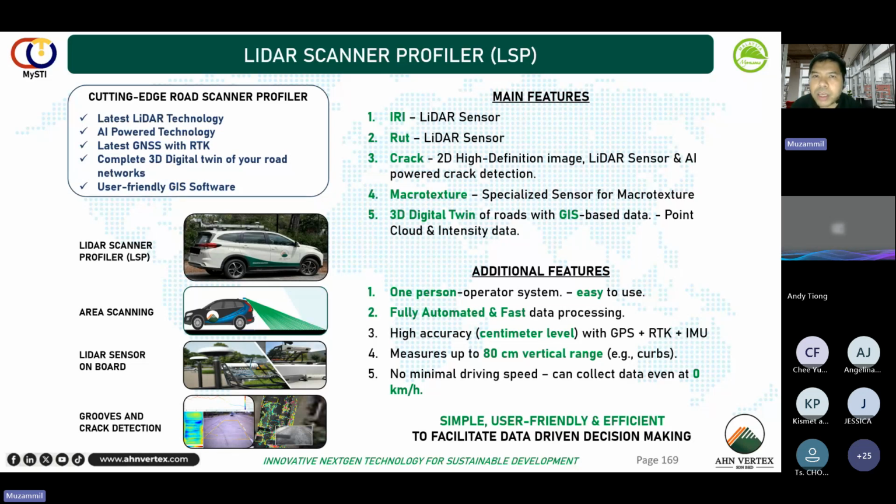Cracks, as the name tells, you don't want more cracks, you want fewer cracks. So this machine can detect cracks. Macro texture is about the skid resistance of the road. It will tell you about the condition of the road using macro texture. And number 5, the 3D digital twin of roads using GIS-based data. So I'll explain a little bit how each of the data in the point cloud is GIS-based, and you can upload it or visualize it in any GIS software.